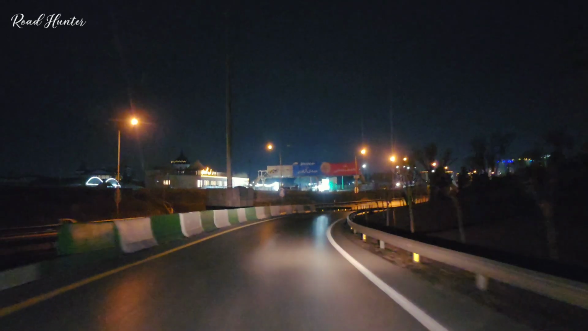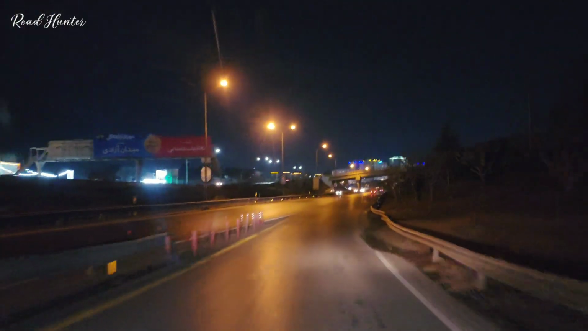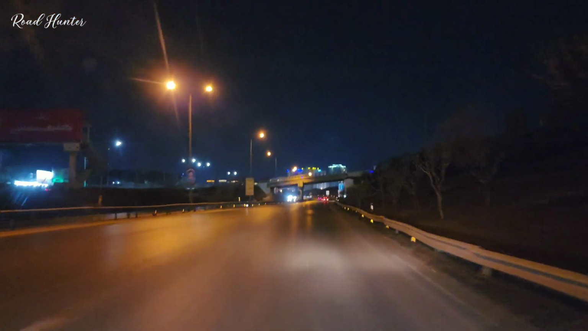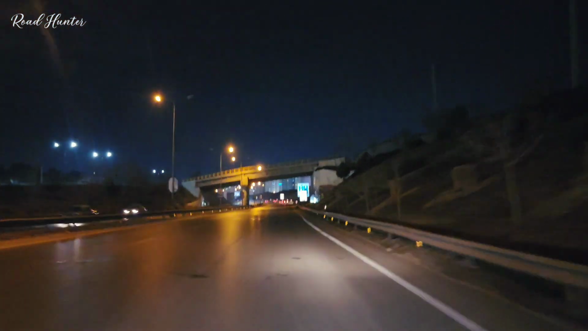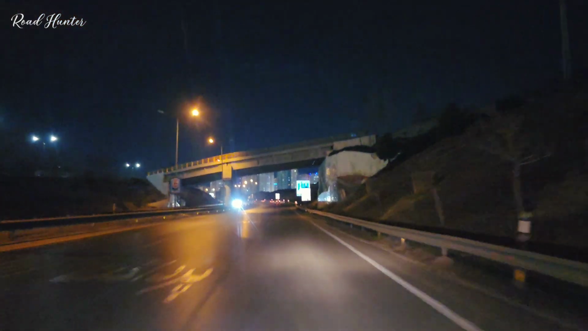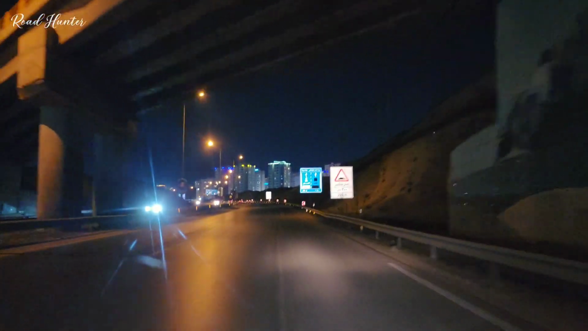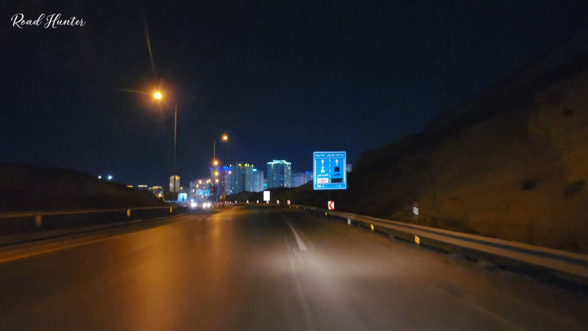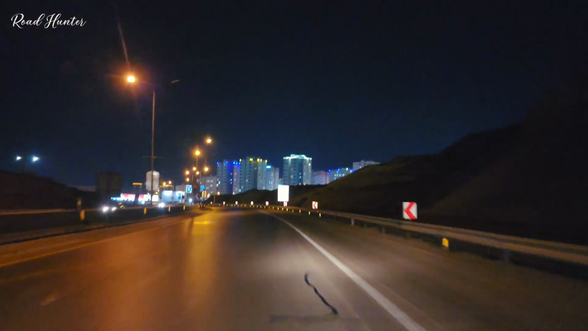Pardis City, from idea to reality. Let's first take a look at Pardis City itself. Pardis is a newly developed city near Tehran, designed in the 1990s to reduce Tehran's population congestion. Due to its clean air and proximity to the capital, many people have chosen to live here.